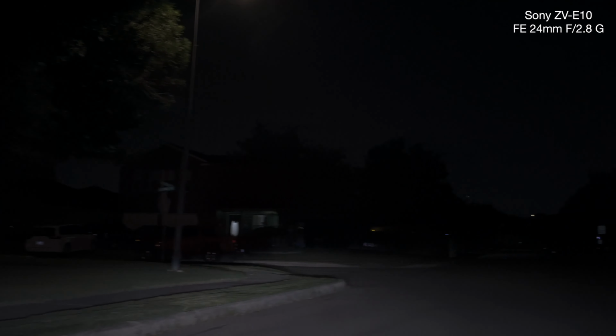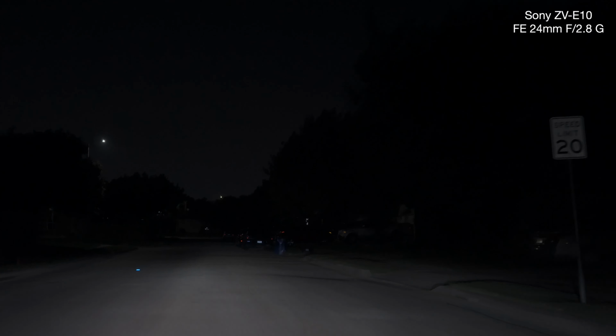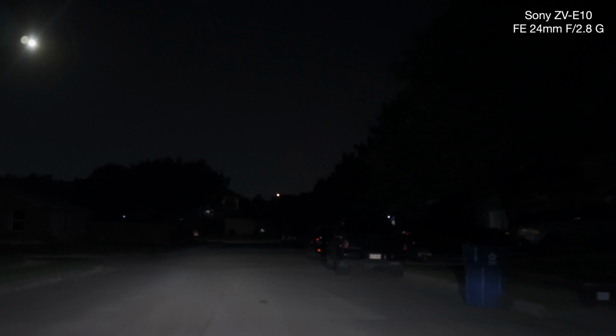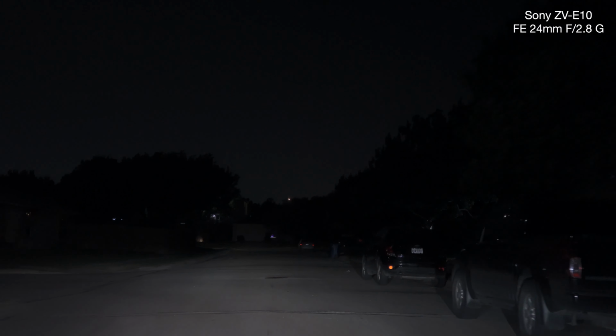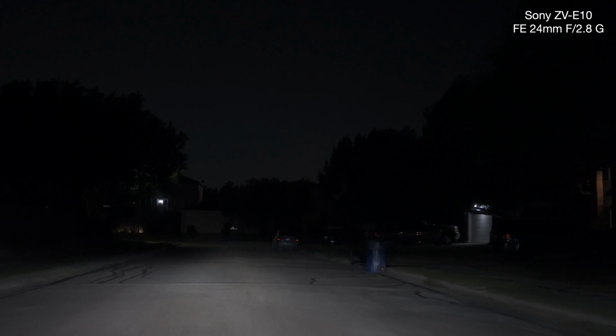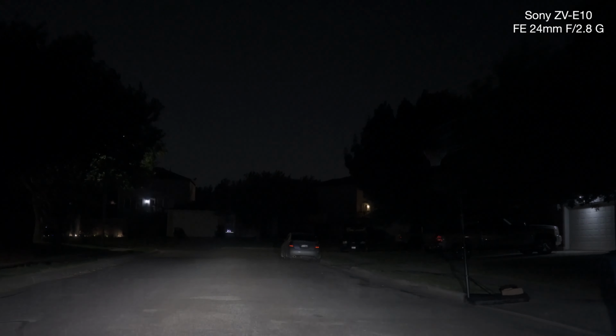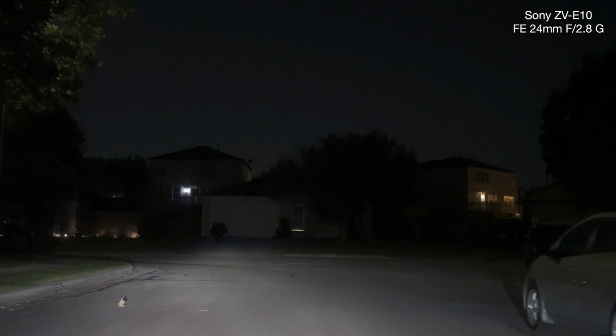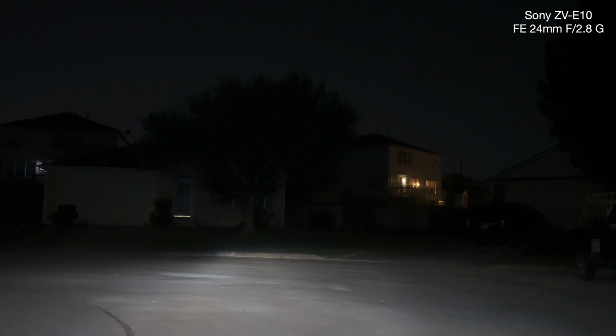So what I'm trying to do, I got it on 800. Can you see the houses, or is it more noise? 1250 and 1000, 1250, 1600, 2000, 2500, 3200, see, 4000. I think that's too much.